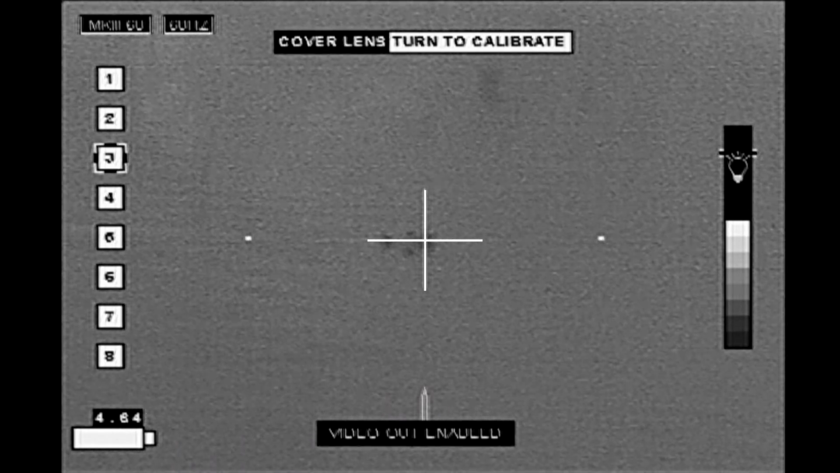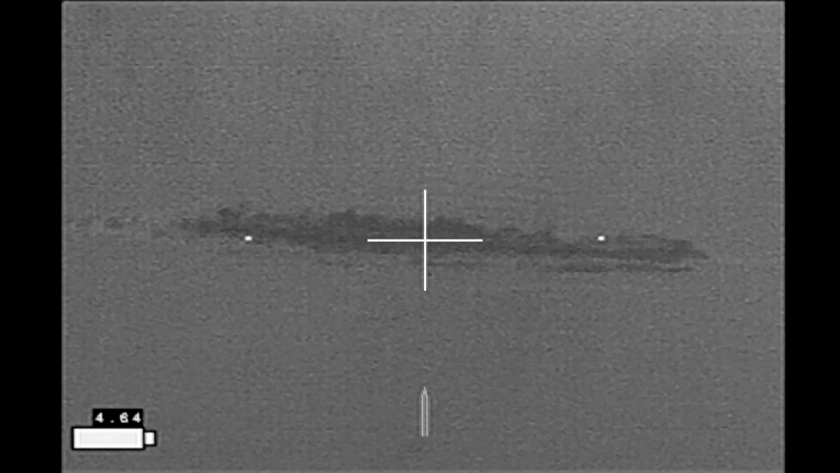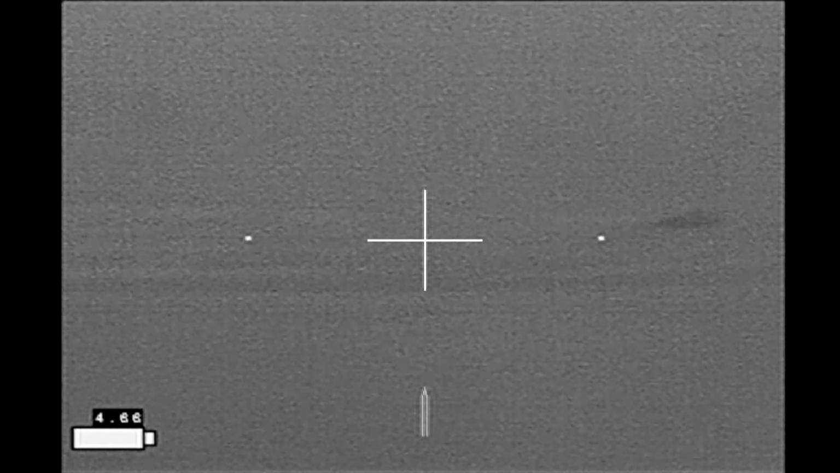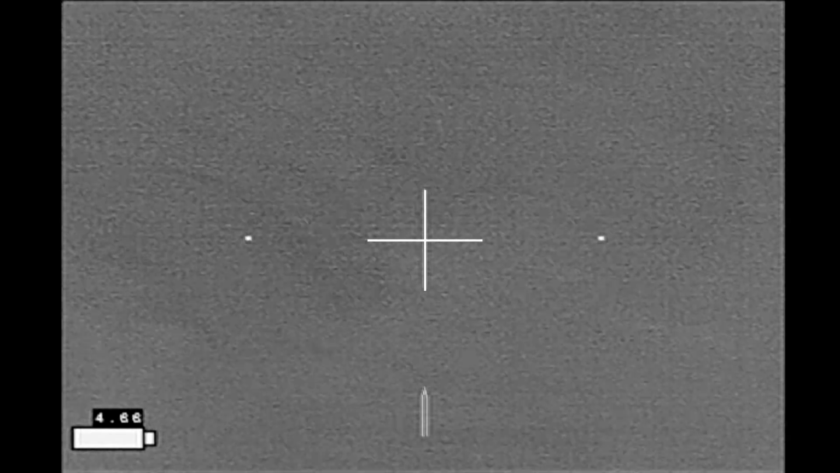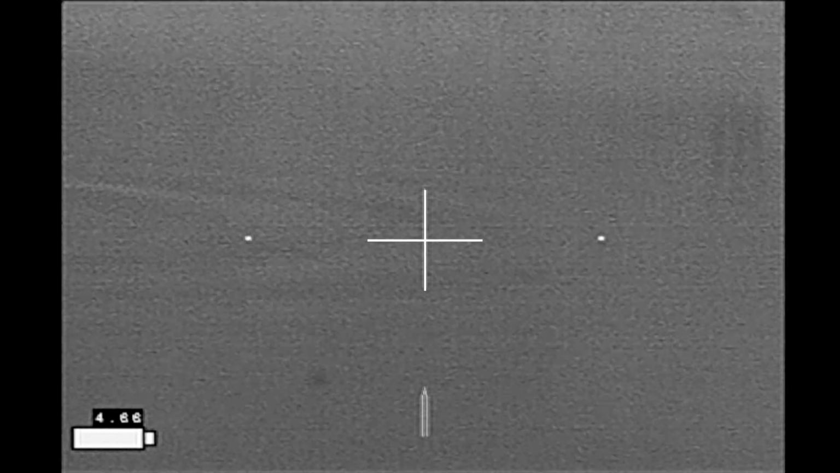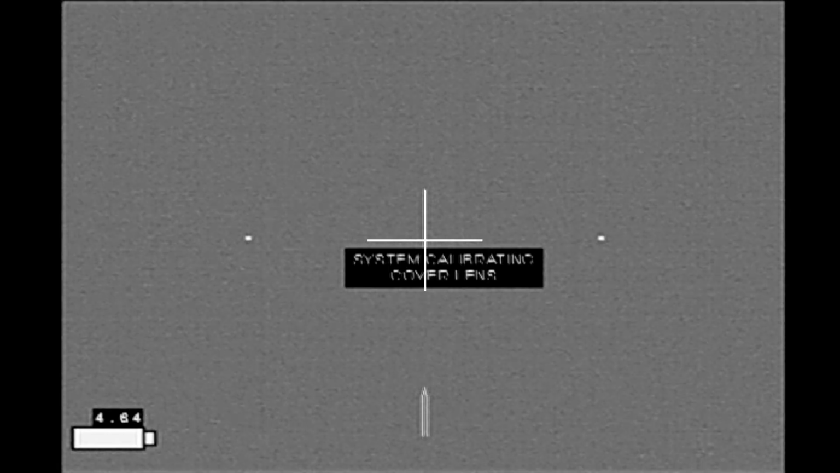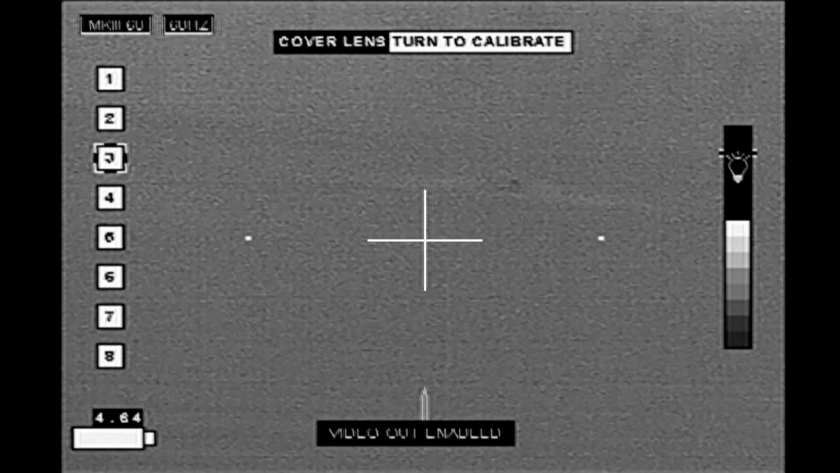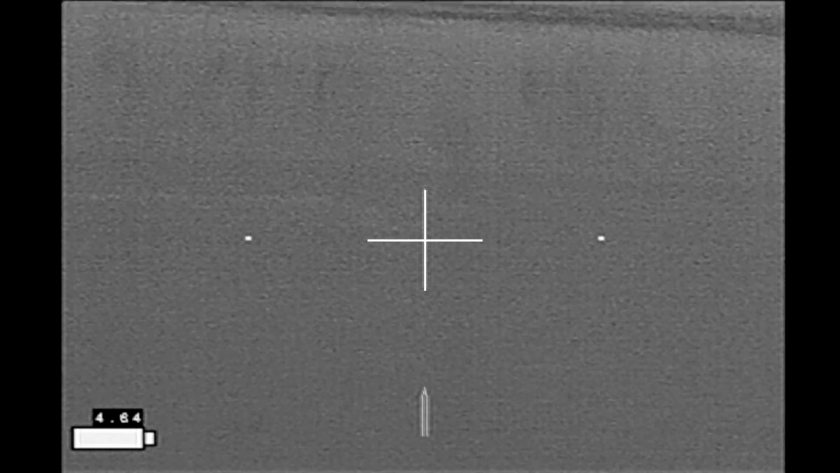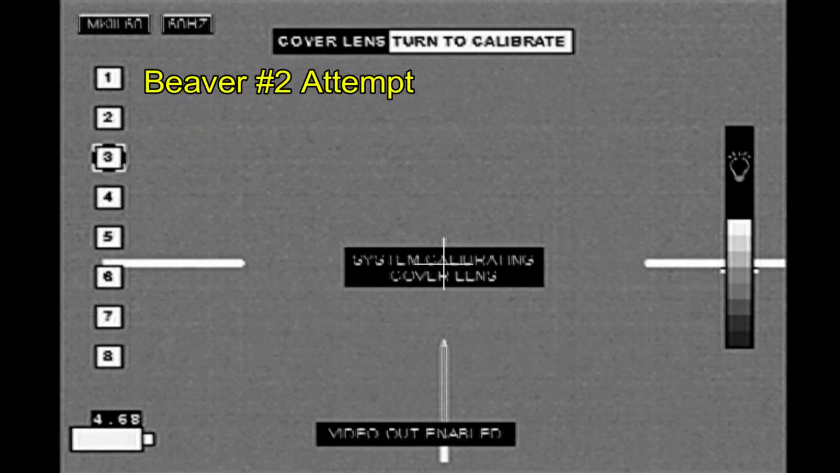First beaver of the night. Looked like a good shot, but looks can be deceiving as the beaver surfaces. Now, because of the shooting sticks and I'm sitting on a stool, if the beaver moves too far left or right, I actually have to pick up the shooting sticks and move them left or right because I can't pan around sitting in my stool. And as I'm getting lined up again, the beaver goes subsurface. Round 1 to the beaver.